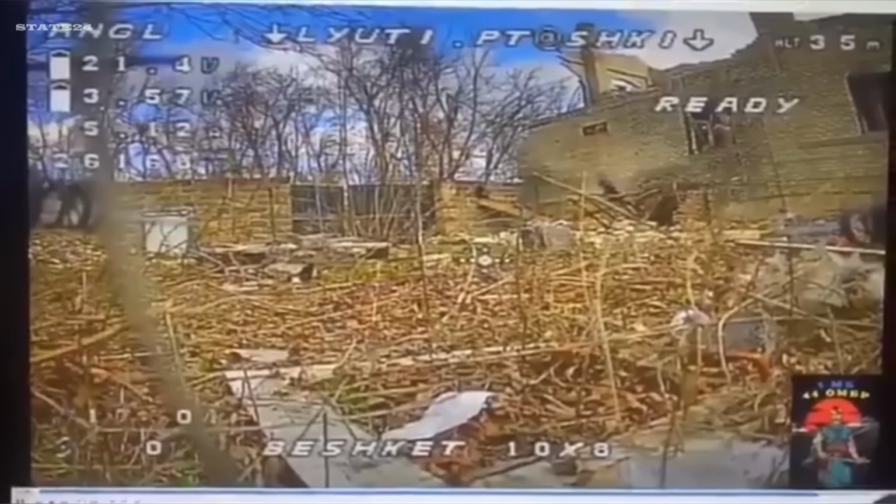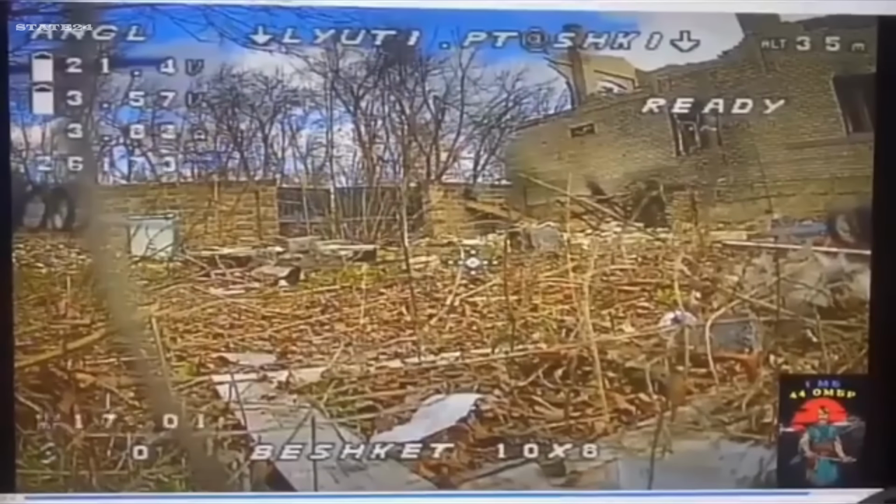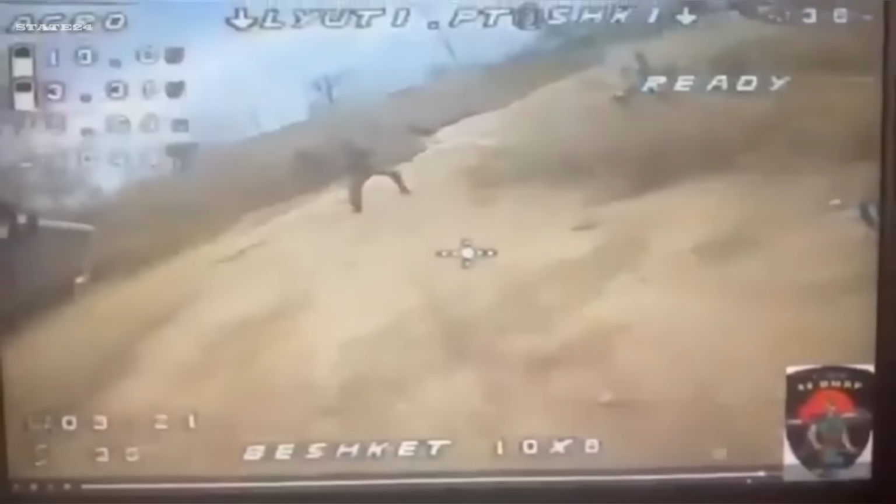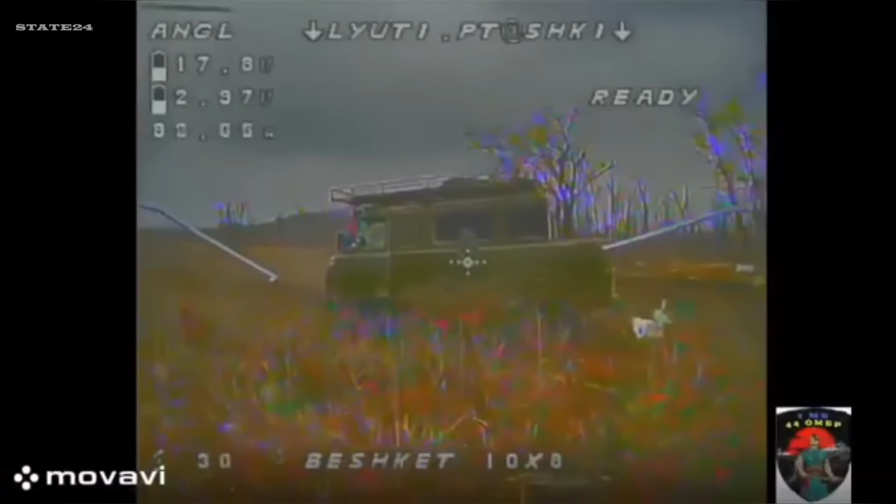Strike after strike. Coordinated, relentless. Personnel caught in the open. Equipment targeted before it can reposition. This is what a drone ambush looks like. No warning, no escape window, just two crews working in sync, controlling the battlefield from above.